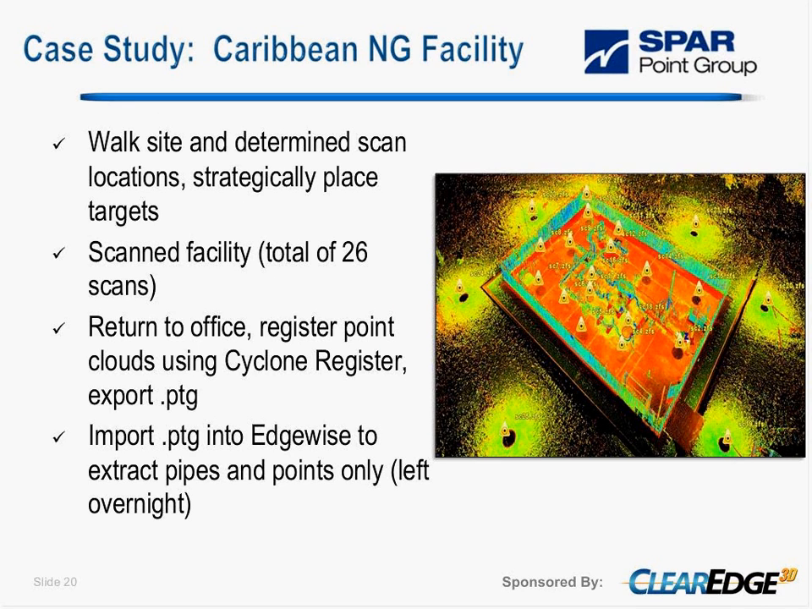First thing we did when we got to the site, or just any site you're scanning, is do a walkthrough to determine exactly where you'd like to position your scan locations. Based on these positions, you then set up and place your targets, so that you can get a field of view of all your targets. The job took pretty much 6 scans, which included scans outside of the facility, because we wanted a topography of the site as well, a site layout.